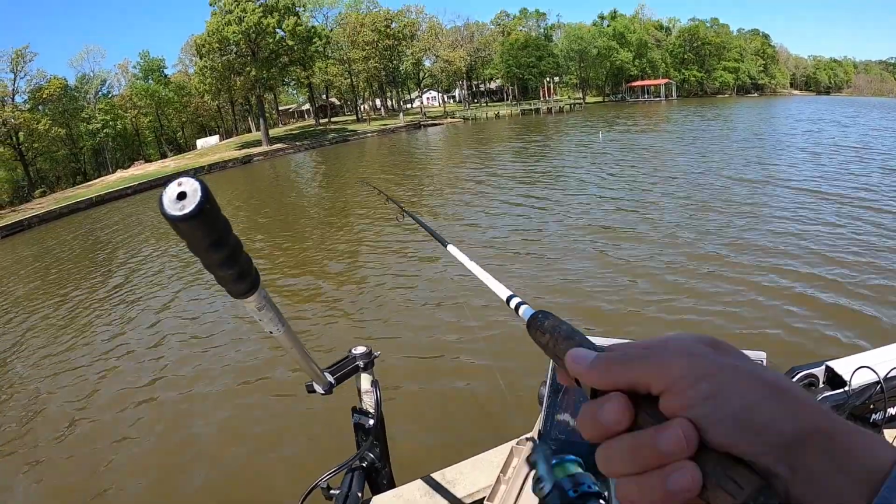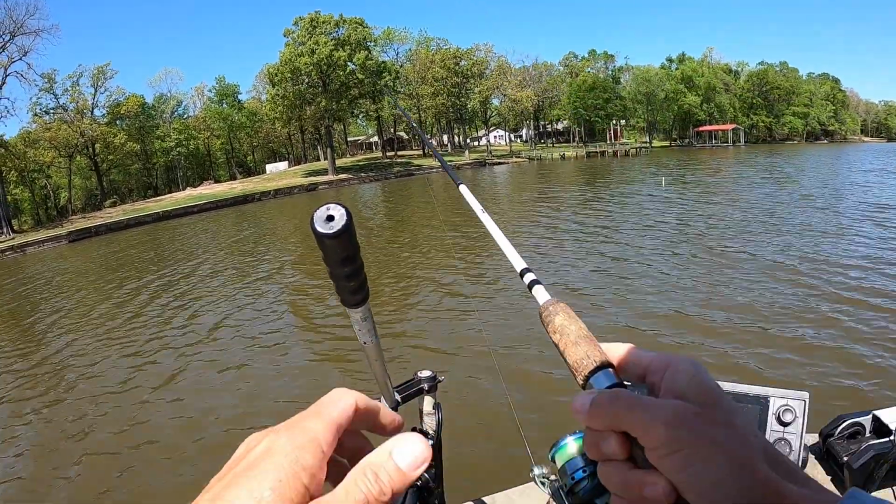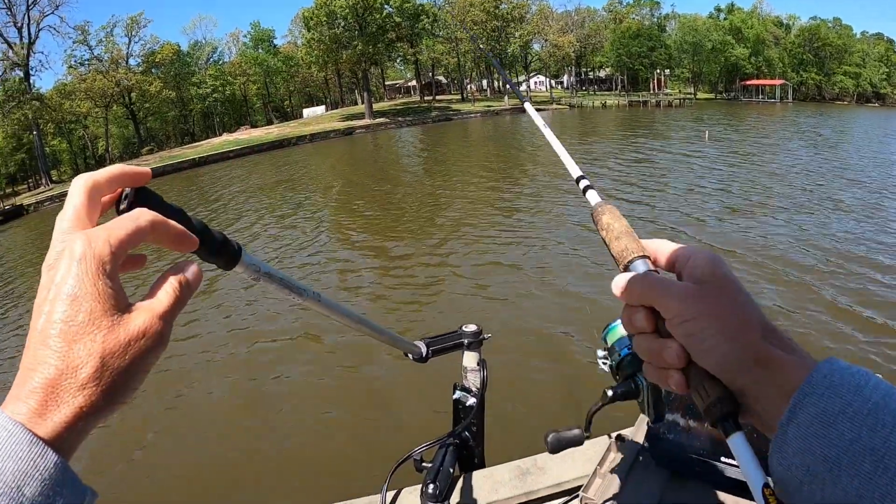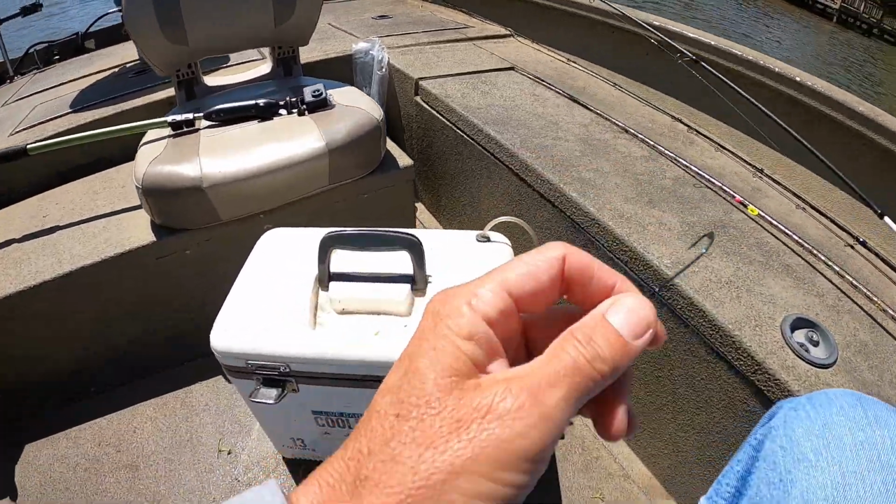Oh, one bobbled it. There he goes. There he goes. I got him. Oh, he done got me in the brush already. That sorry rascal. Shoot. It was fun seeing that popper go under, I tell you what.